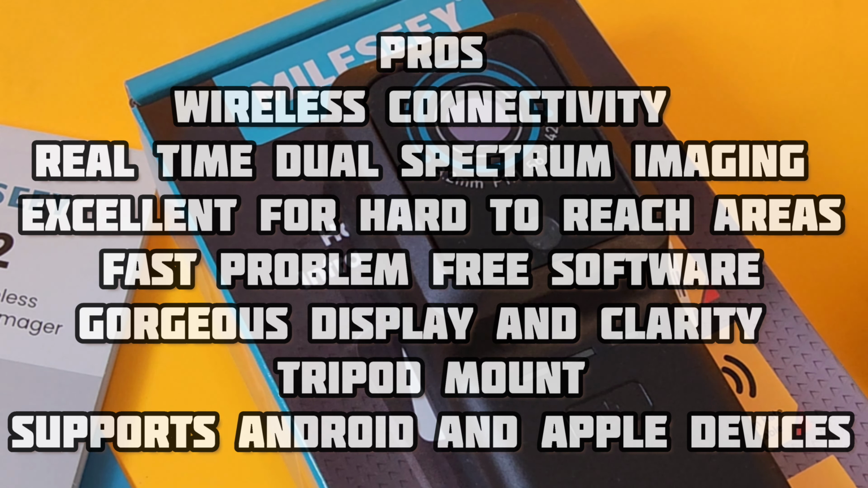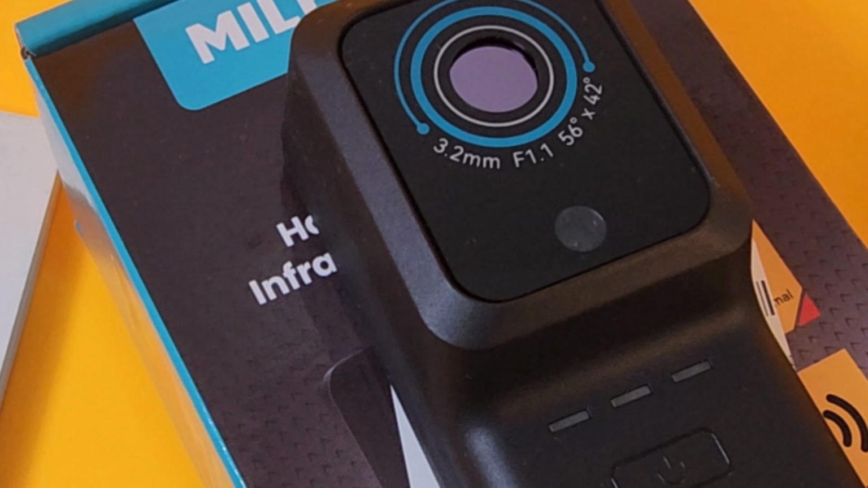Not a lot of negatives to say about this camera. Sure, it's not the cheapest out there, but then again, you get what you pay for. That being said, you need a mobile phone, a mobile device, tablet, what have you. Apple or Android, yes, you do need one of those if you want to use this camera. But honestly, that is nitpicking for me because I am super impressed with this.